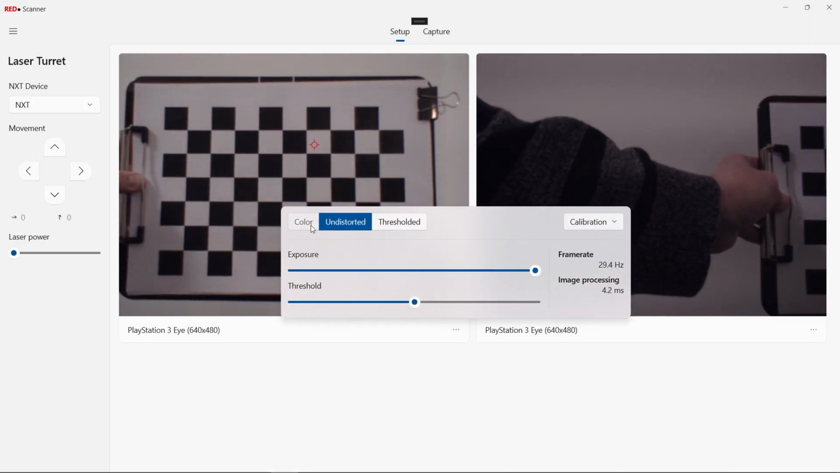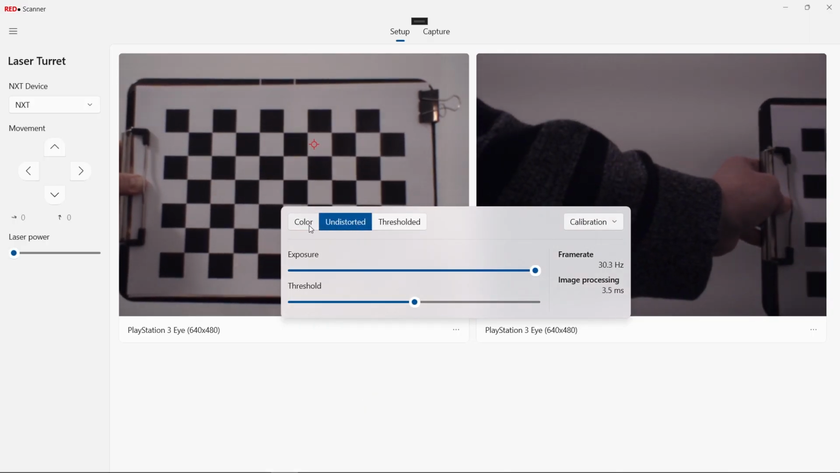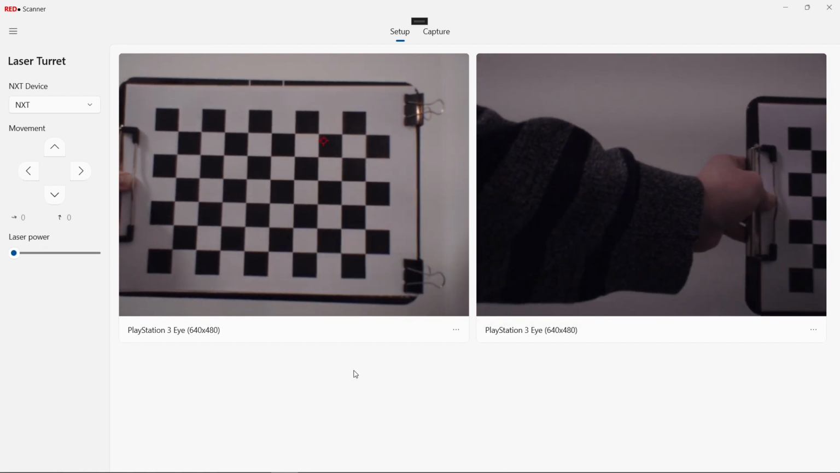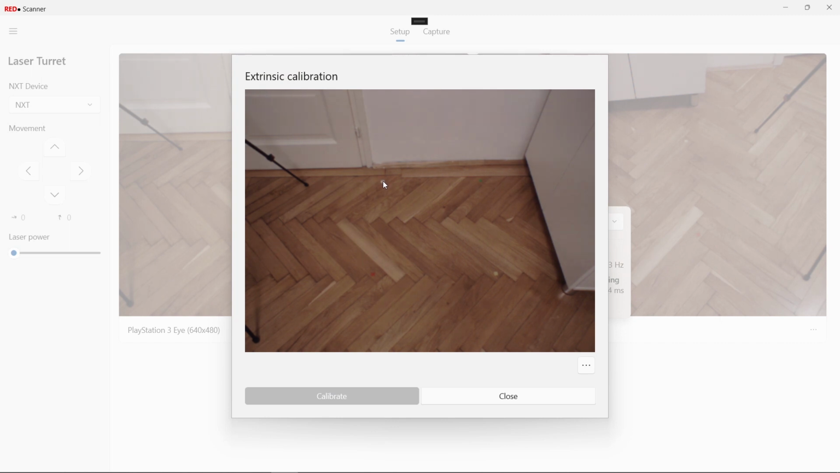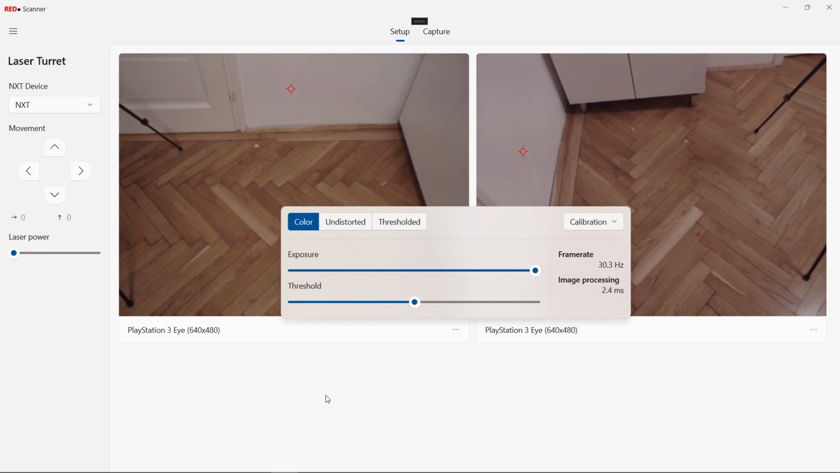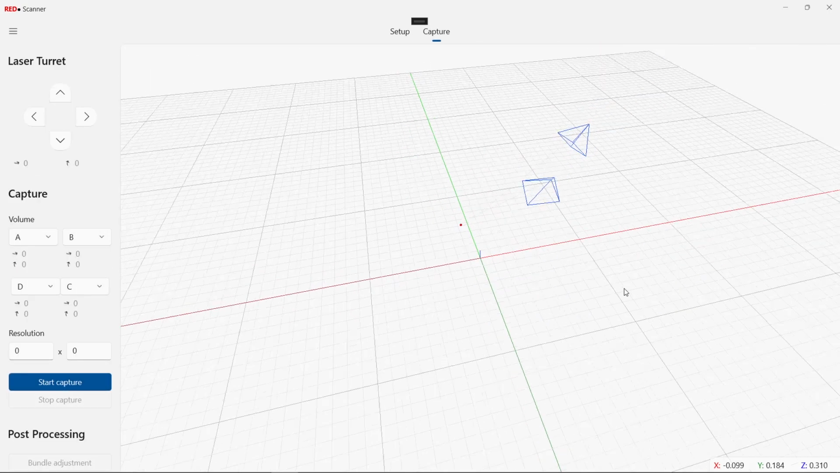The result of the calibration can be checked by switching to an undistorted camera view. The next step is extrinsic calibration to get the position and orientation of the cameras. Here I am selecting at least 4 points on the camera image and I am entering their 3D coordinates to create a mapping between the pixel coordinates and 3D coordinates. I have placed some color tapes on the floor on a half meter square to make it easier. After clicking calibrate, I can verify the calibration by switching to the 3D view.